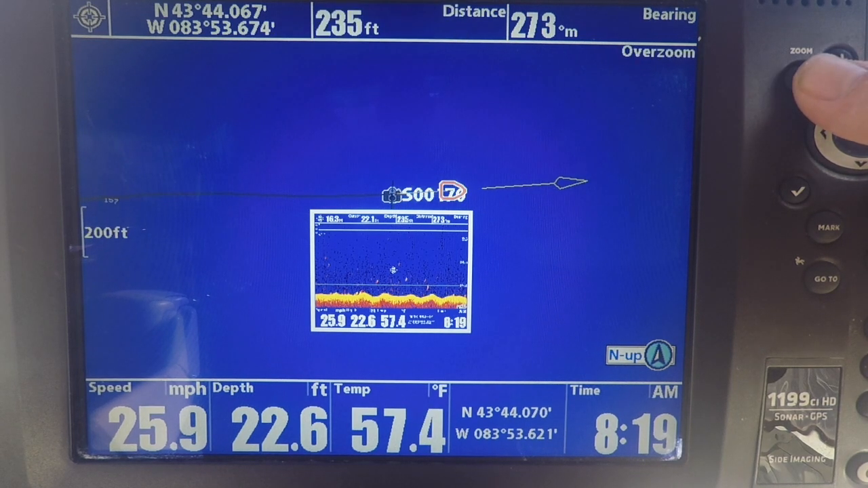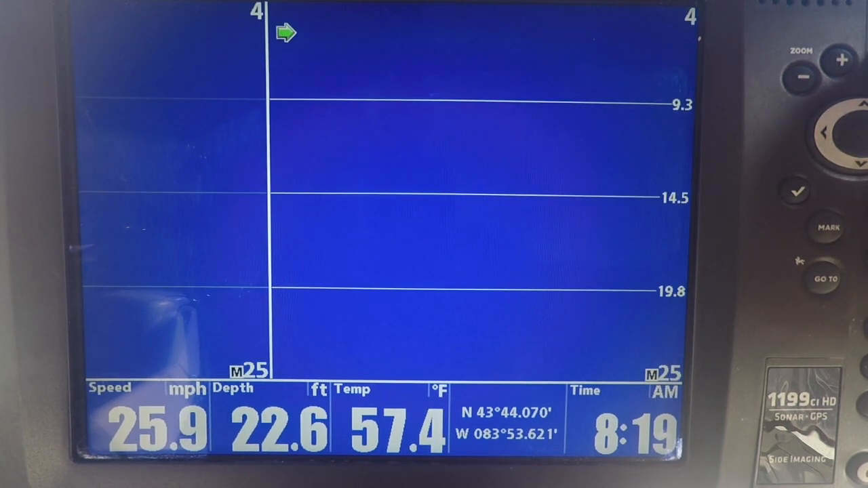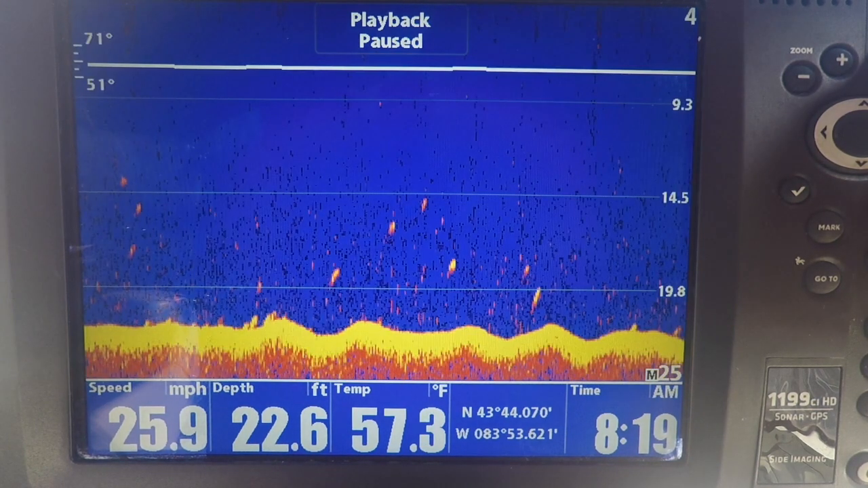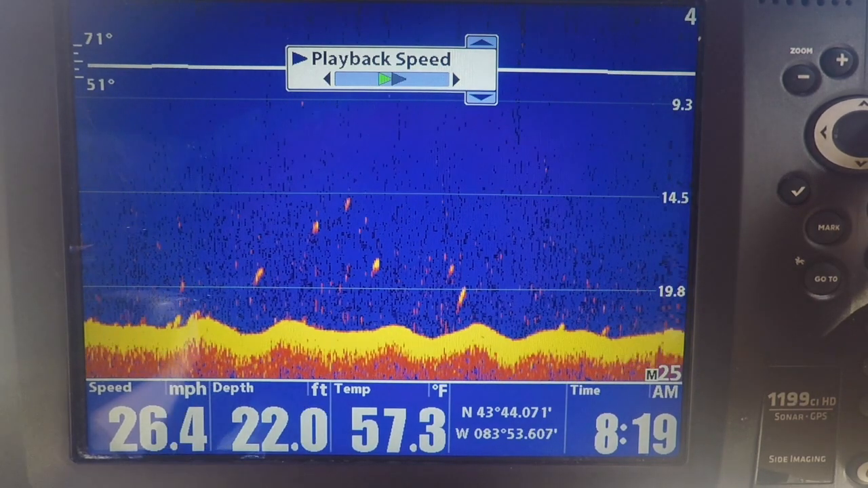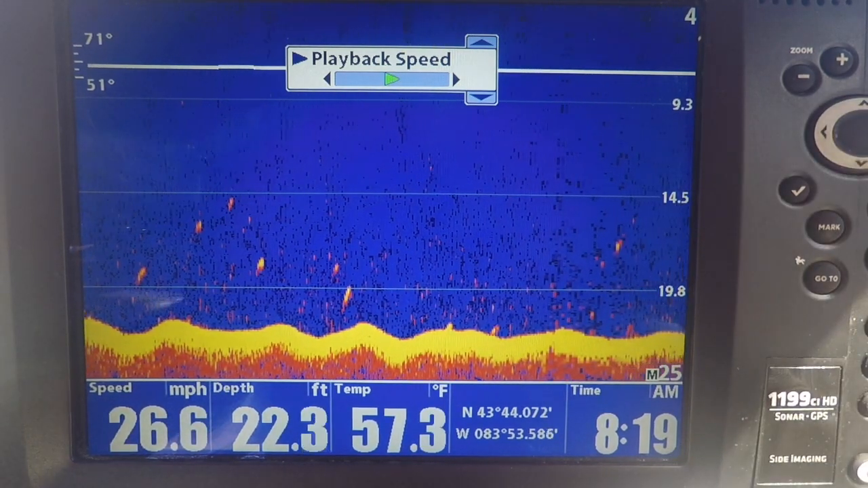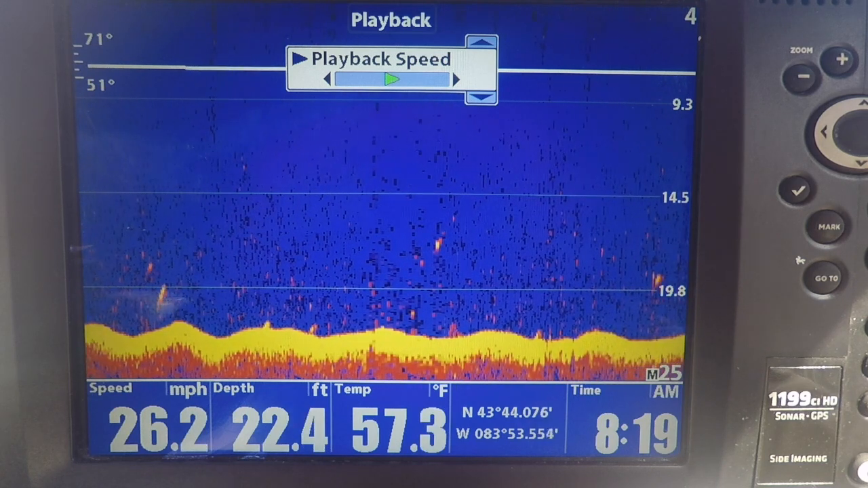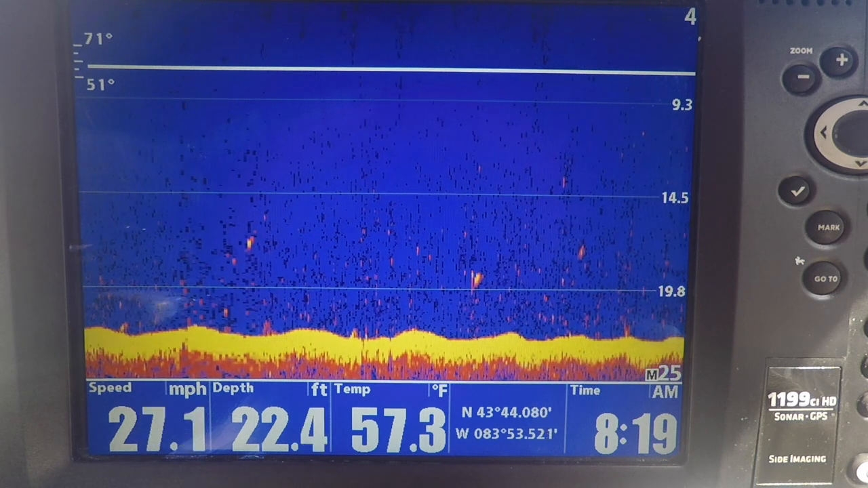It'll have a little photo symbol there. So as we're cruising on plane and looking, if we see something worth dropping a waypoint on, that's what we're doing. Alright, let's continue and see what we saw. I can tell you right now, we're looking at this stuff and saying, man, do we want to turn around and fish this or what? We're seeing a couple more there.